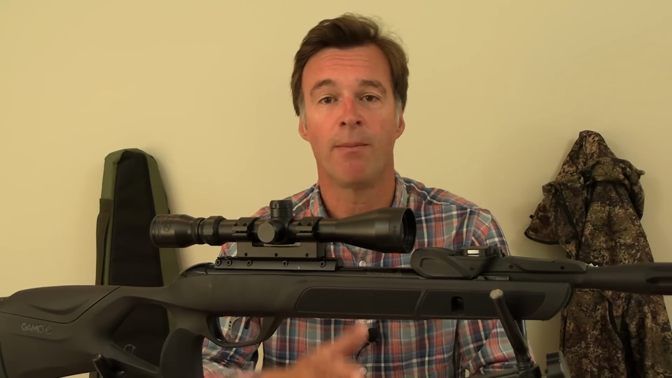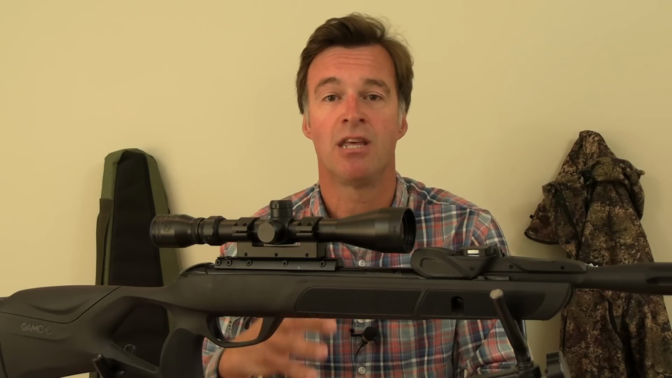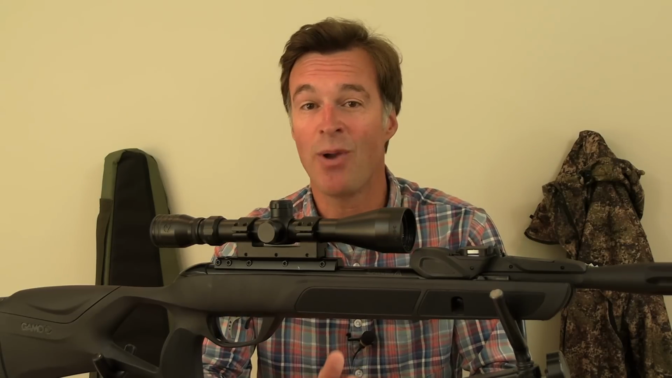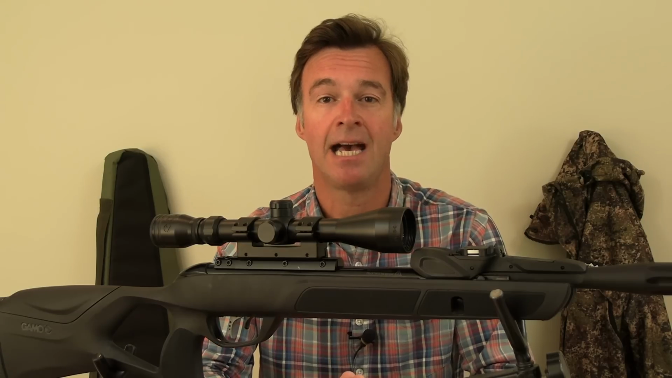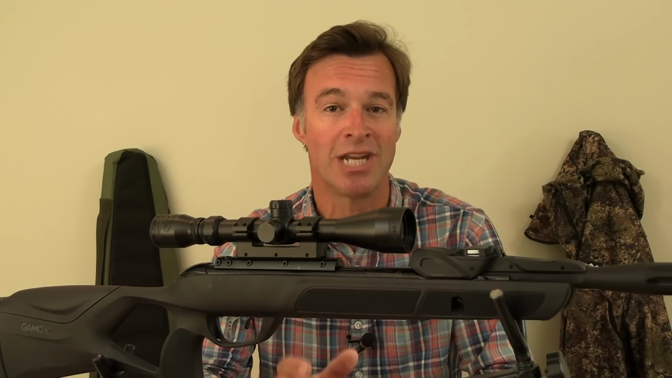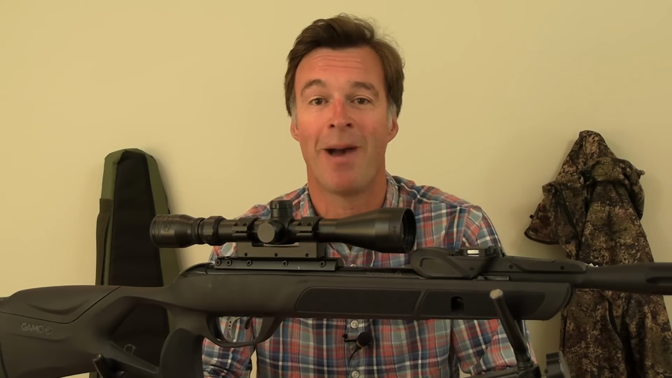That way, I can point out either the rabbits or pigeons and the damage that they're doing to the farmer, and then offer to help them for free. Now, if you're going door knocking, do expect lots of knockbacks and be polite when you get them. The farming community is a very close-knit one, and if you upset one farmer, others will quickly hear about it.